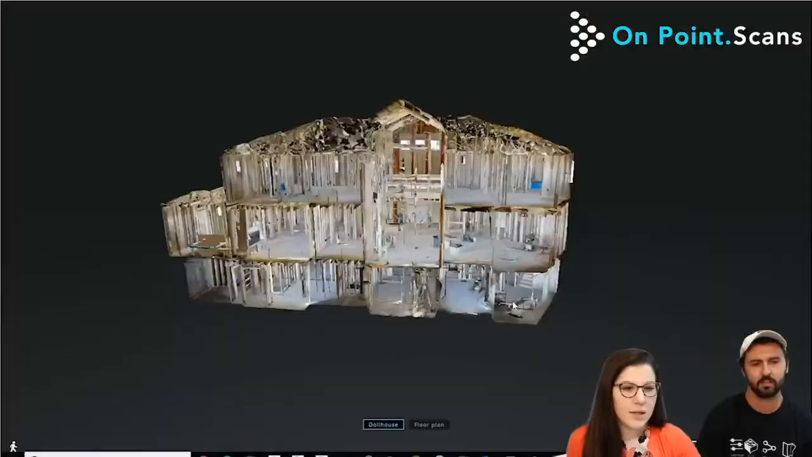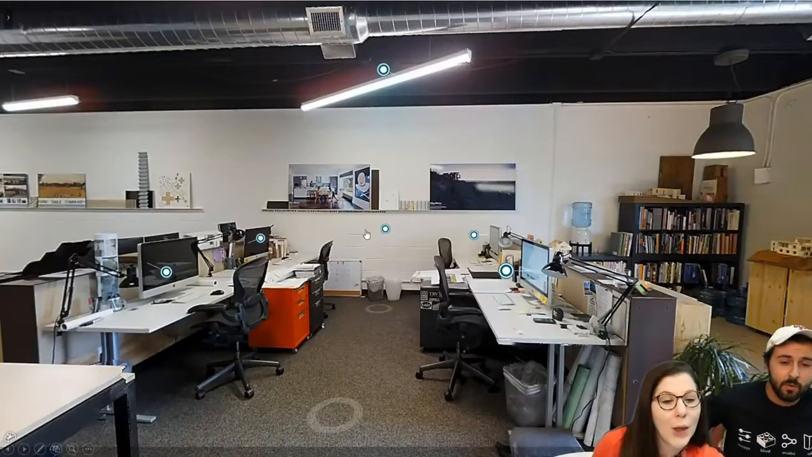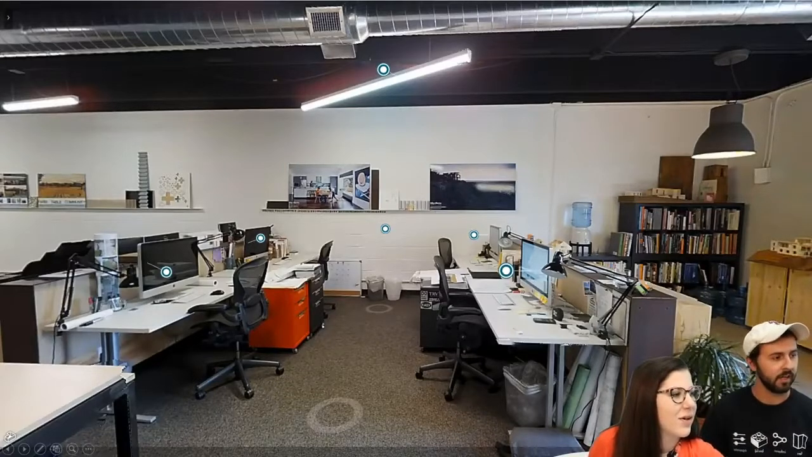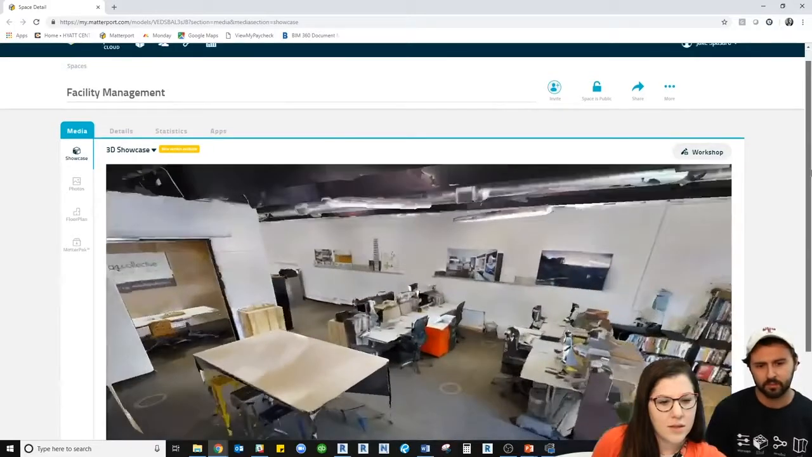Yeah. And then the last one I wanted to show you with Matterport. This is the facility management model. This is what we were talking about earlier, and I think this is one of the coolest, underutilized things. Flip that over there. This is incredible. So go ahead and drive, Jake.